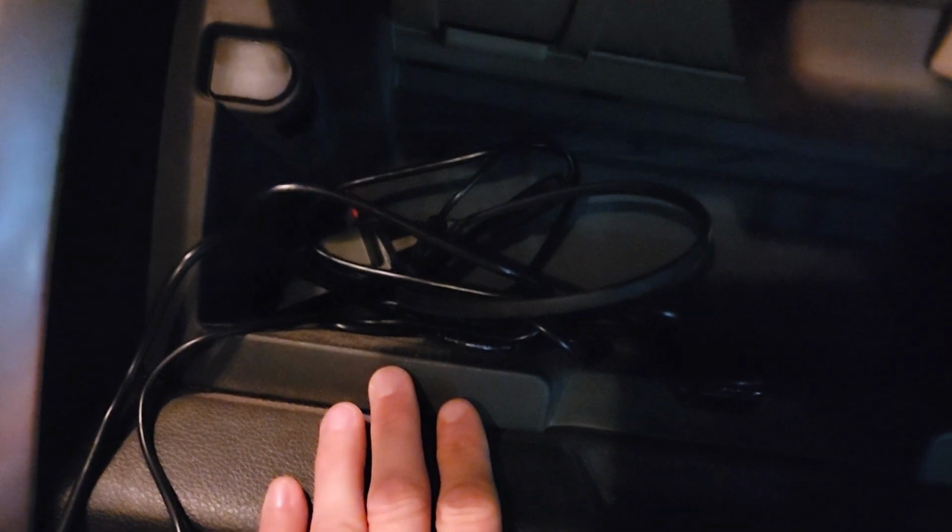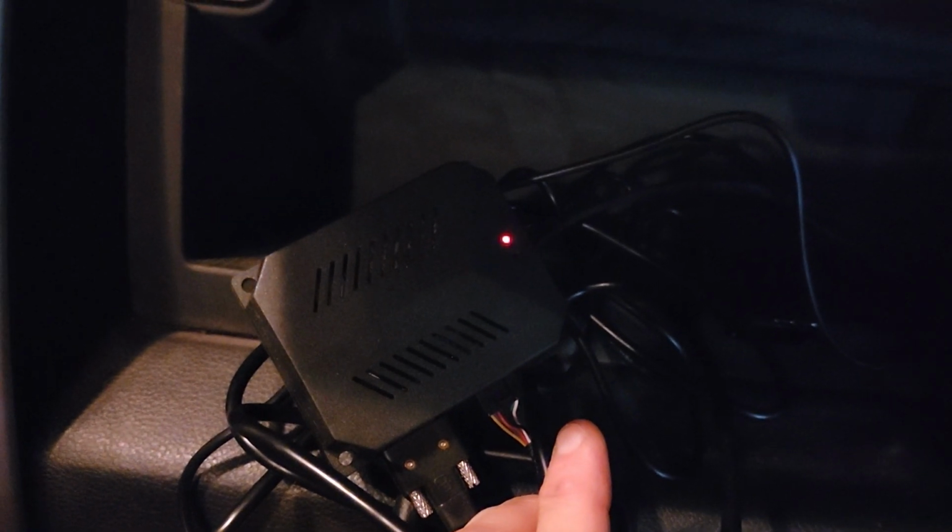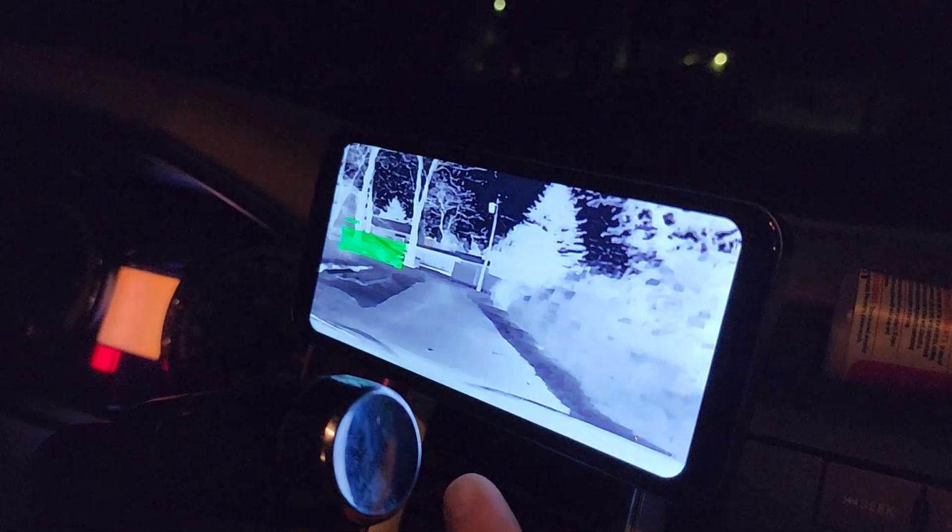So I have my power plugged in to the cigarette lighter adapter. You can see power on there. I've basically run the cable up into this compartment here, which is pretty good for me. It's almost like a glove box. Inside here, it all ties to the module, and then the module tying together ultimately a line out into the monitor.